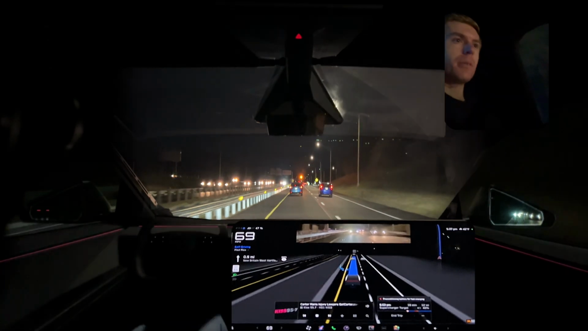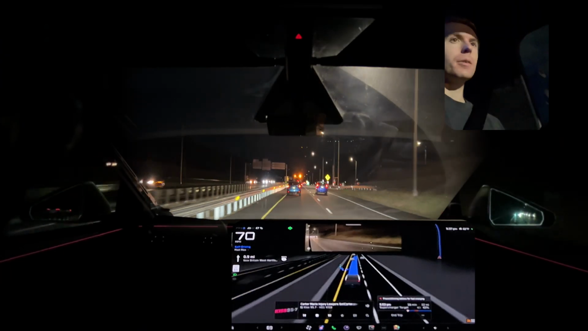At 1 mile, it looks like we're going to stay to the right on 9 north.